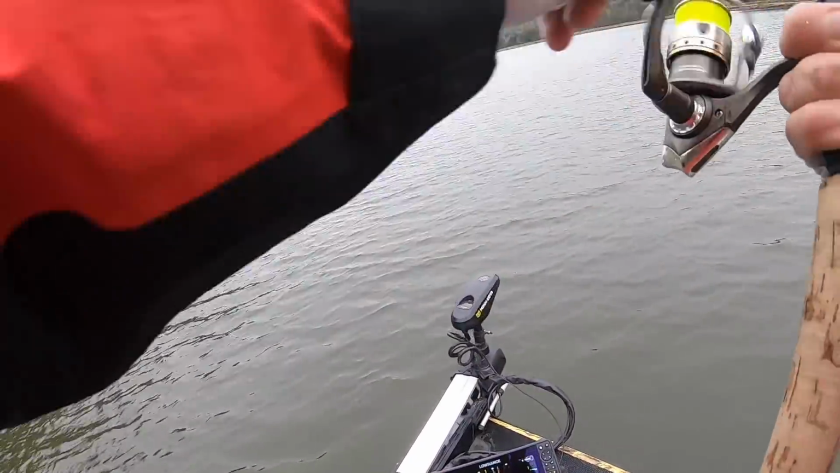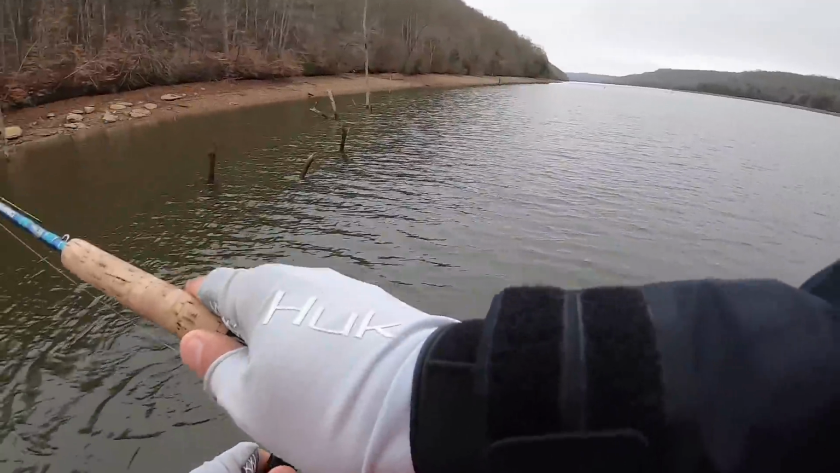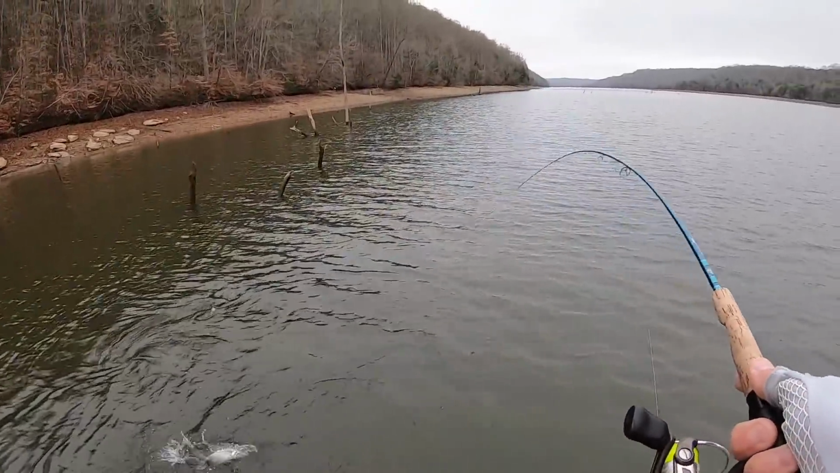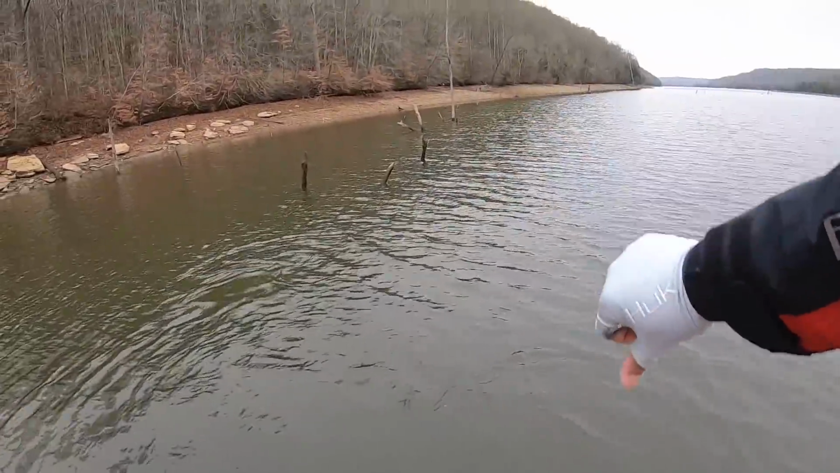There he is. Another nice one. I saw that fish coming. He came from 6 or 7 feet away. Ate that jig.